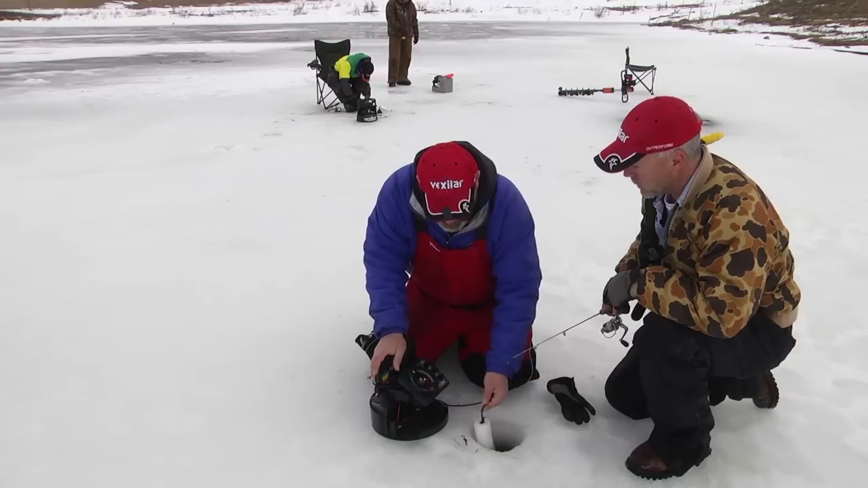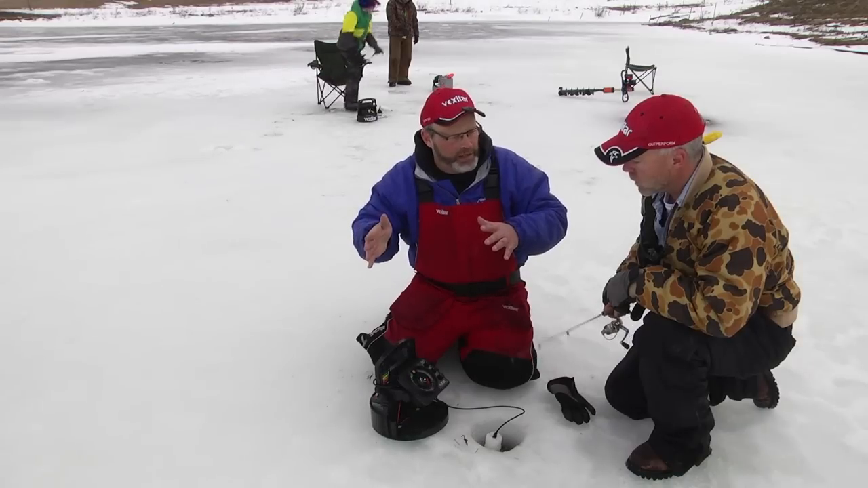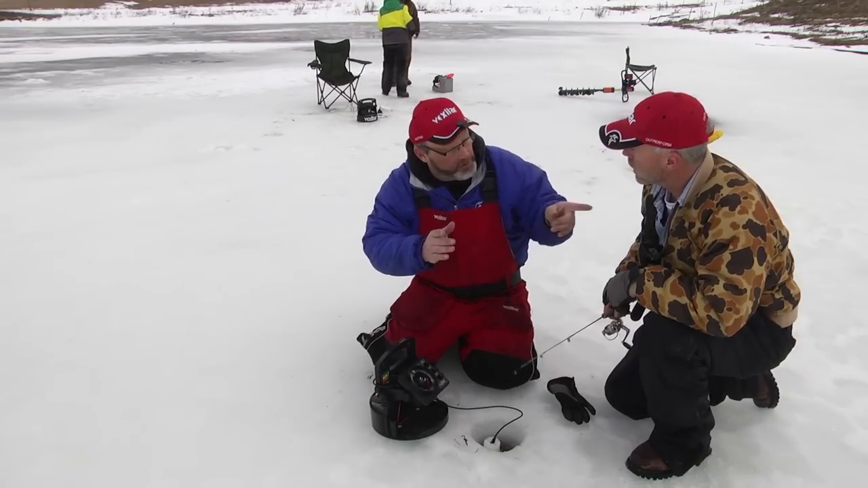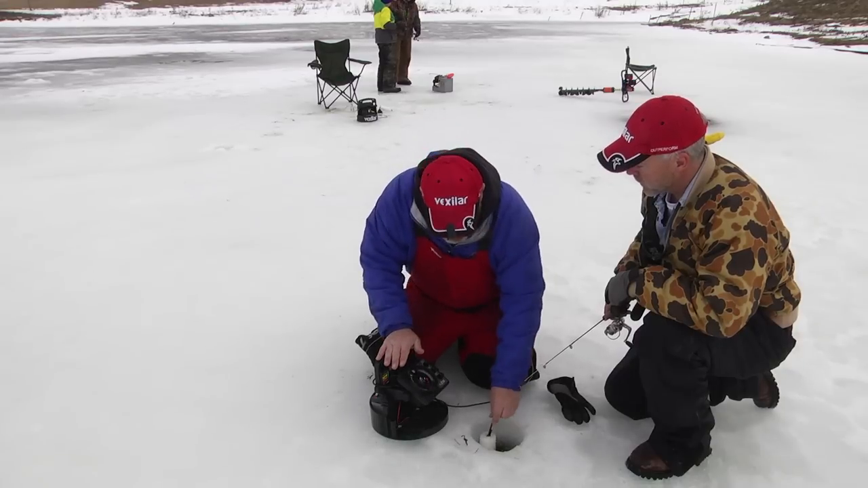And you may have to move your transducer around in the hole, especially as we get towards the later season when the holes are crooked. Your son, by the way, drills crooked holes. You will see that you'll have to move the transducer around in the hole.